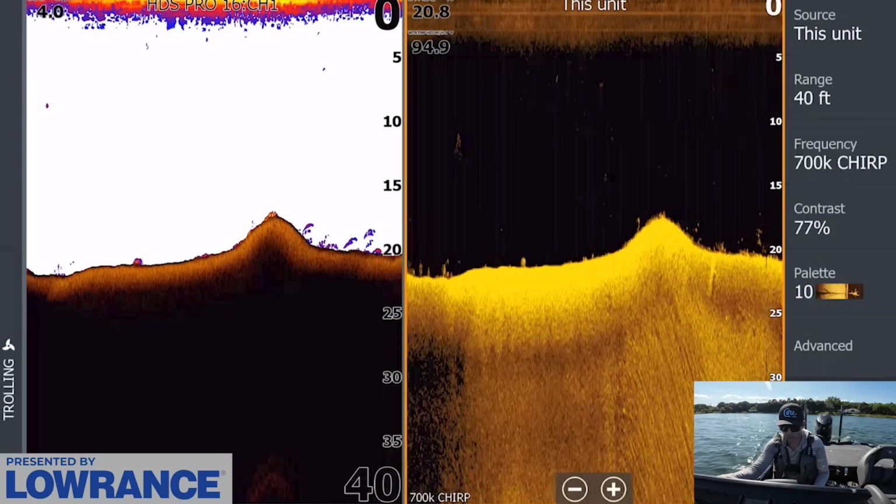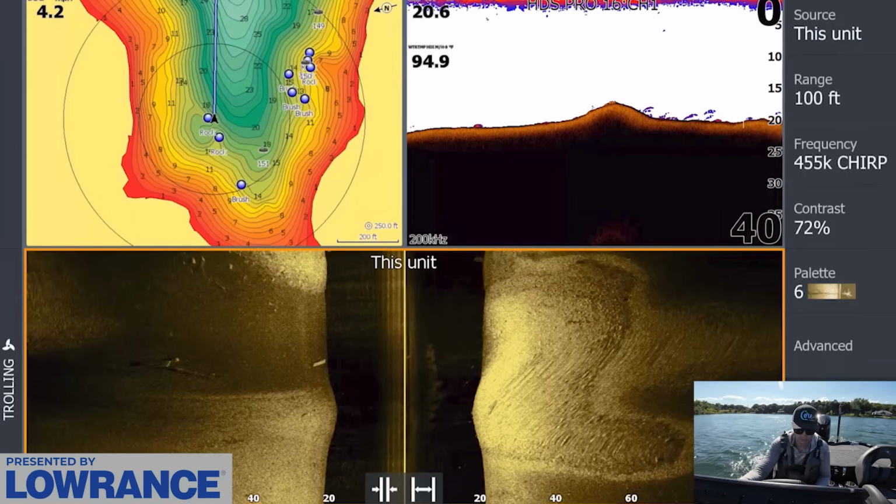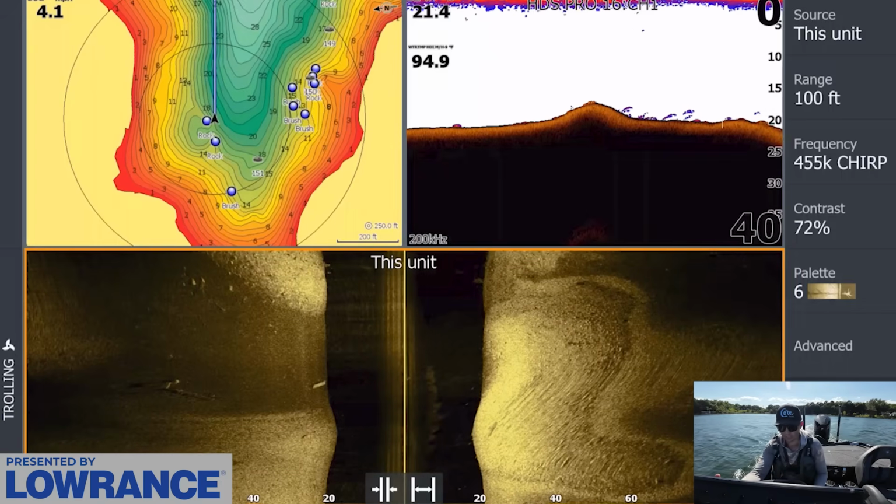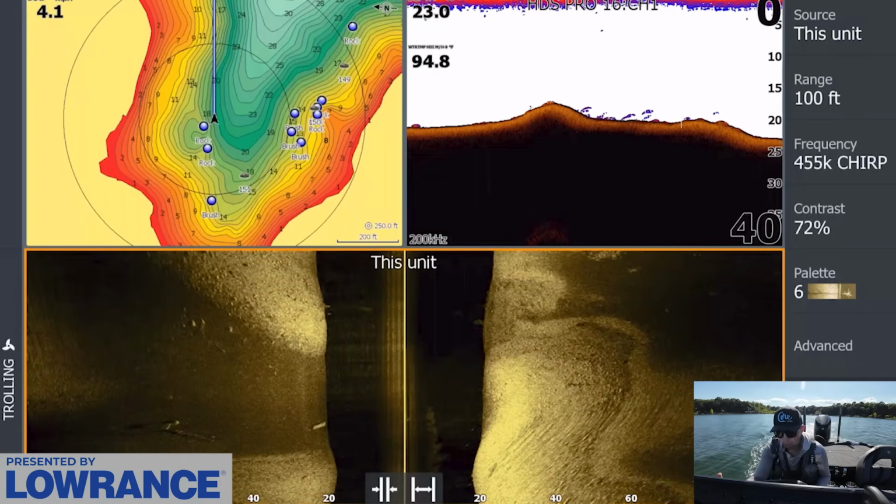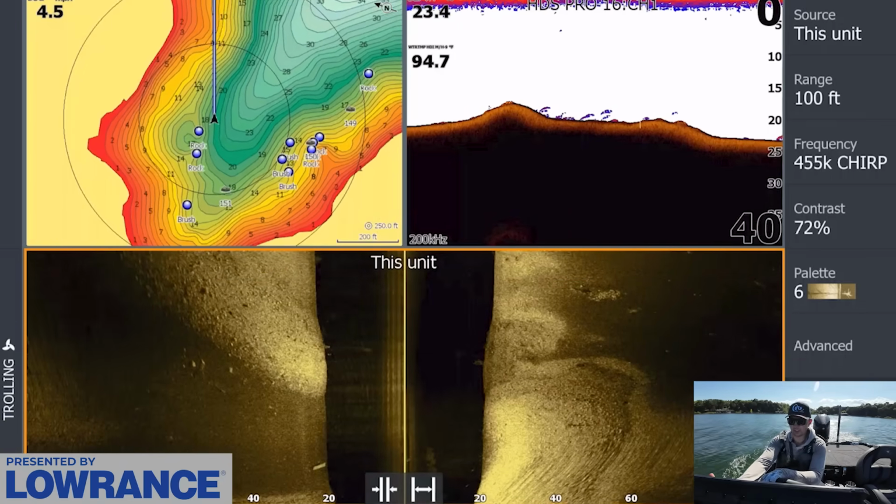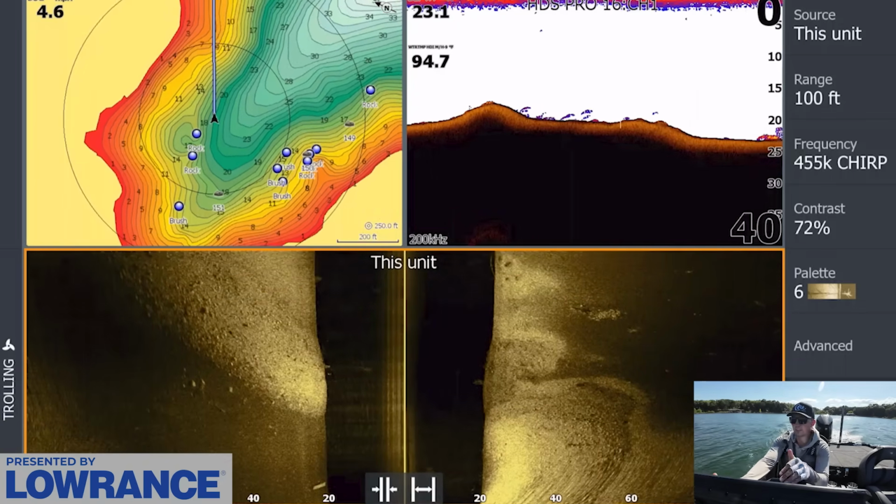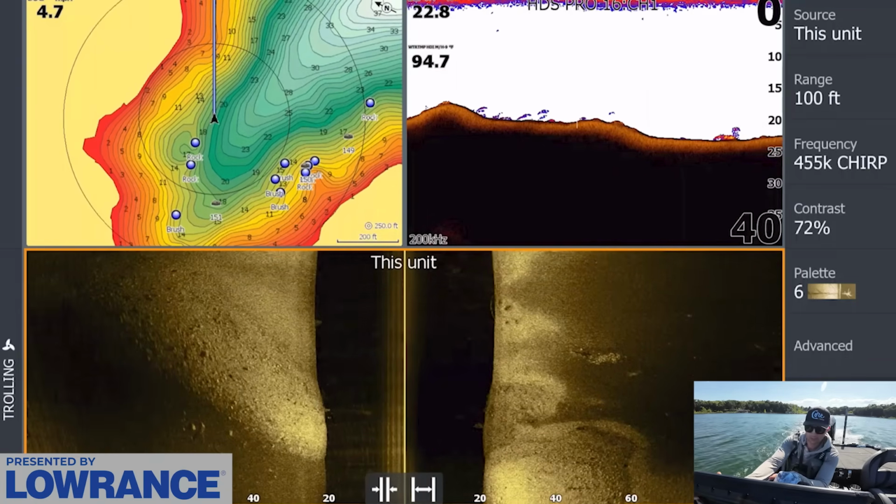I don't know if those are all, some of those could be bass. Right on that rock right there. Good depth zone for it too. I have that marked with rocks, so we don't have to mark it, but that looks pretty good. I don't think those are all bass, but there may be some bass mixed in. It's kind of hard to tell. Those arches look a little bit small and kind of fuzzy, so those might be walleye or something else too.